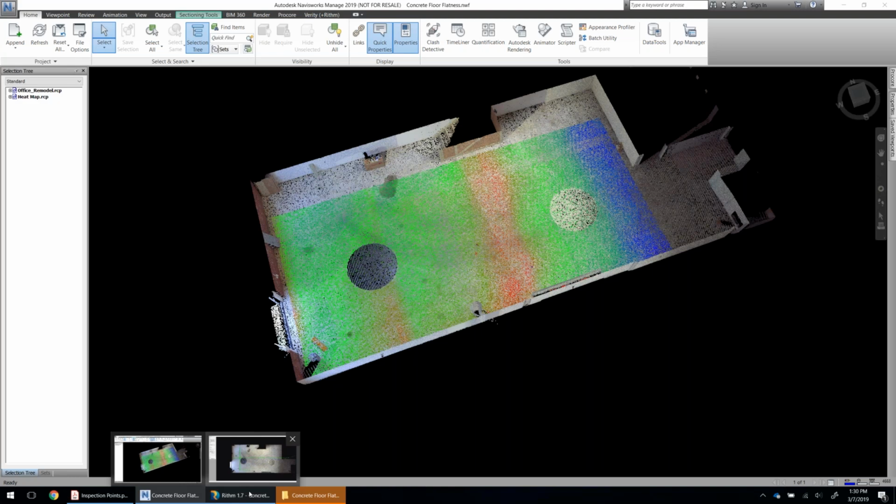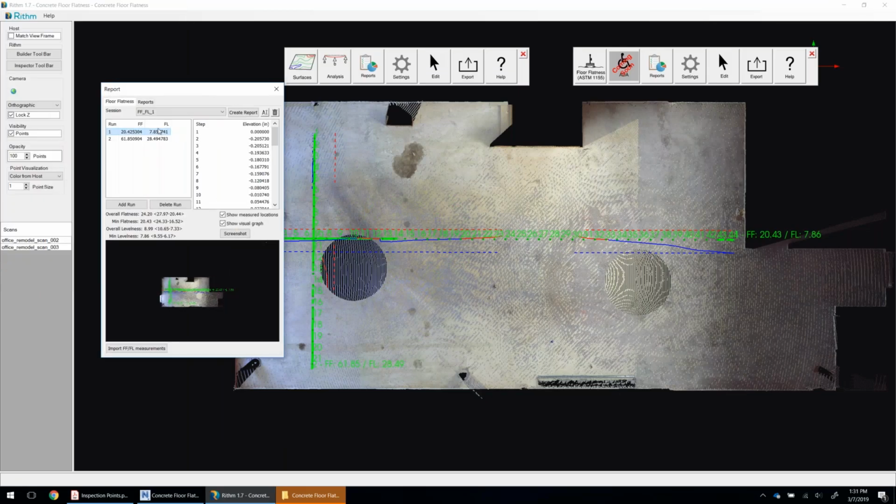And so here we see I have a floor flatness and a floor levelness value for each of these analyzed lines, and the report that comes out of this is the exact same report that that third-party provider would hand you. So if your customers are requiring your floors to be built with a certain flatness and levelness requirement, then you can provide these reports, and they can be confident that you've met that requirement.